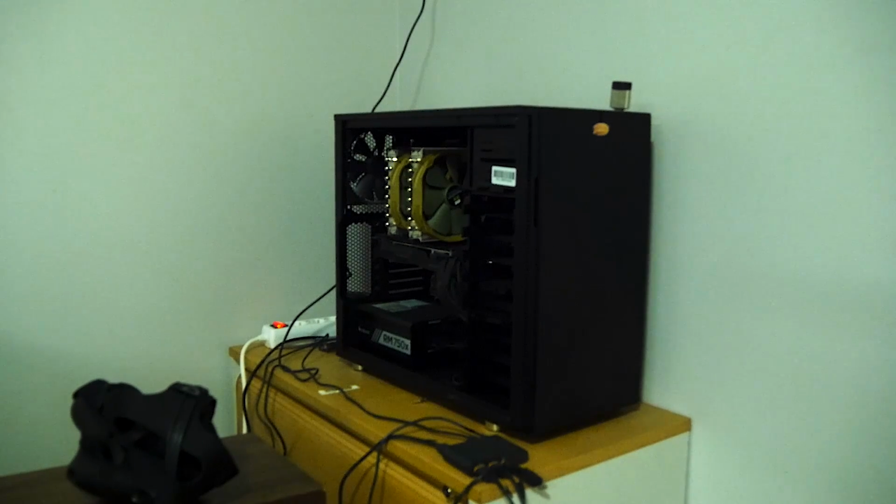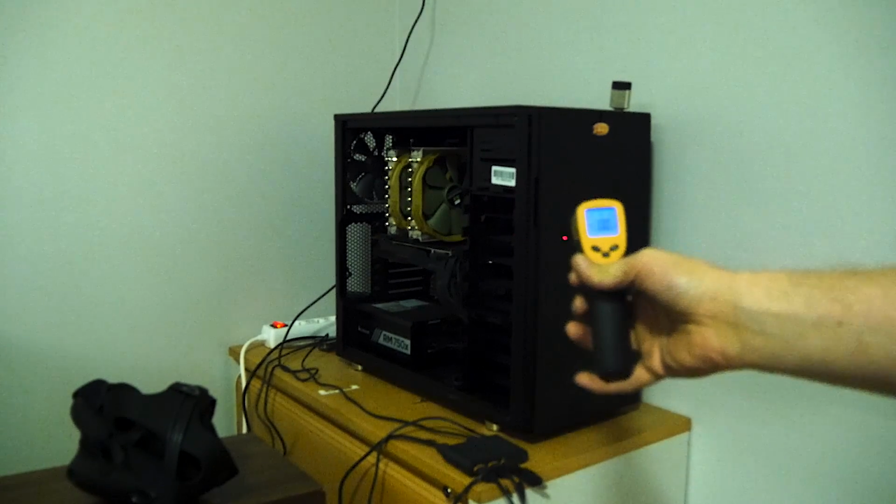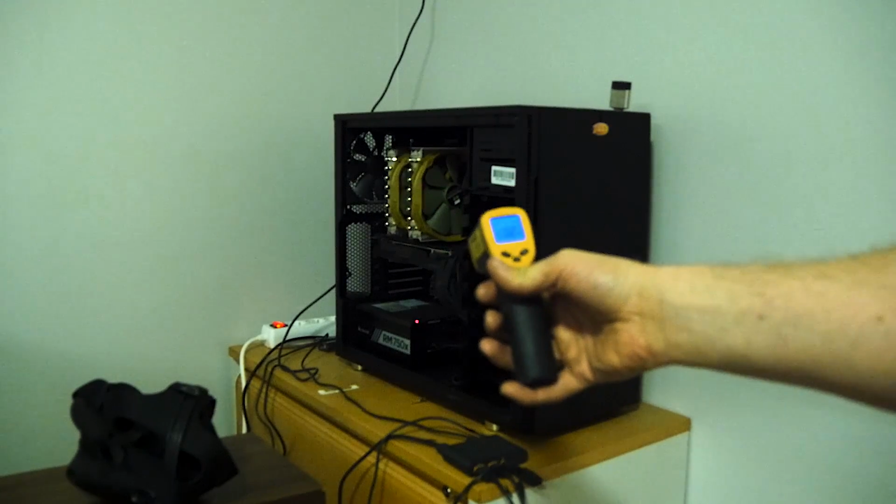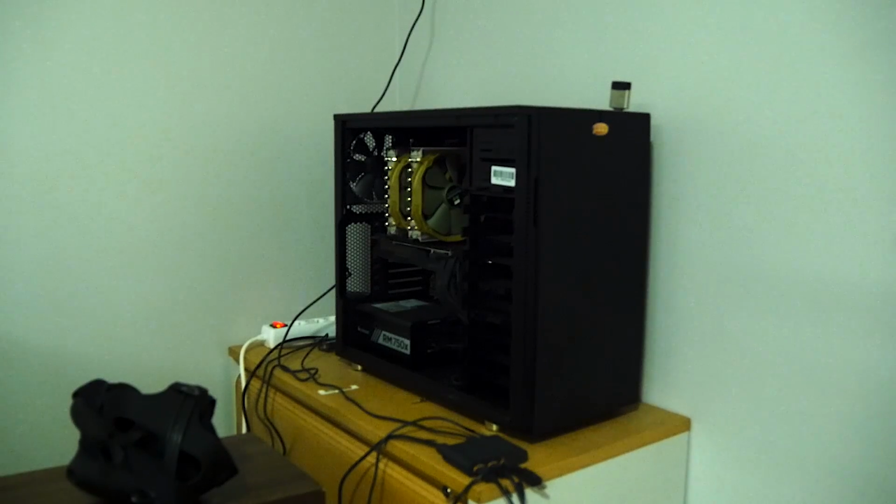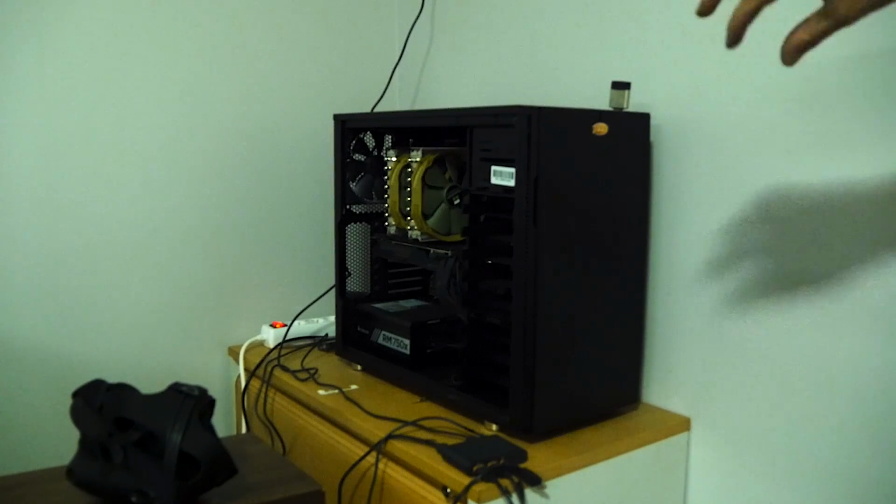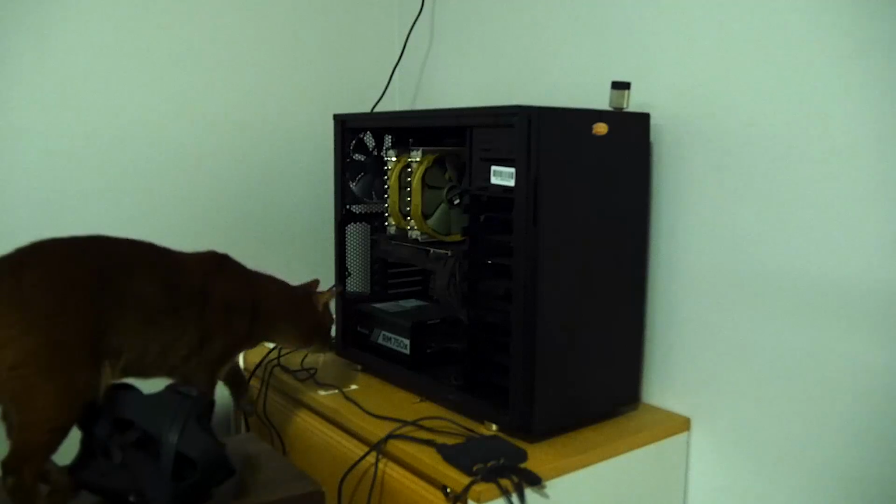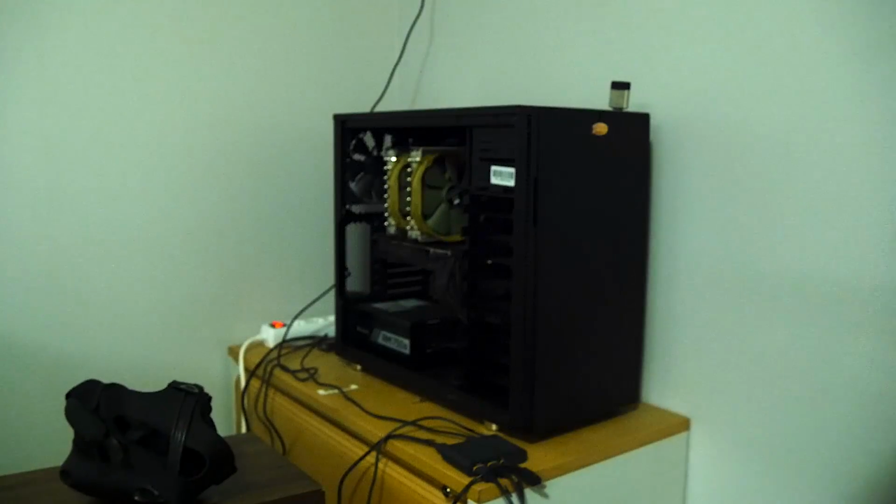And now we have the computer back inside and it's still around 0 degrees. So now there are a lot of problems with moisture, water, and it's a good idea to wait at least 2 hours before plugging it in, because water condenses into the parts and you have to wait for them to dry before you can start your machine. And cats are also not allowed inside of the computer.